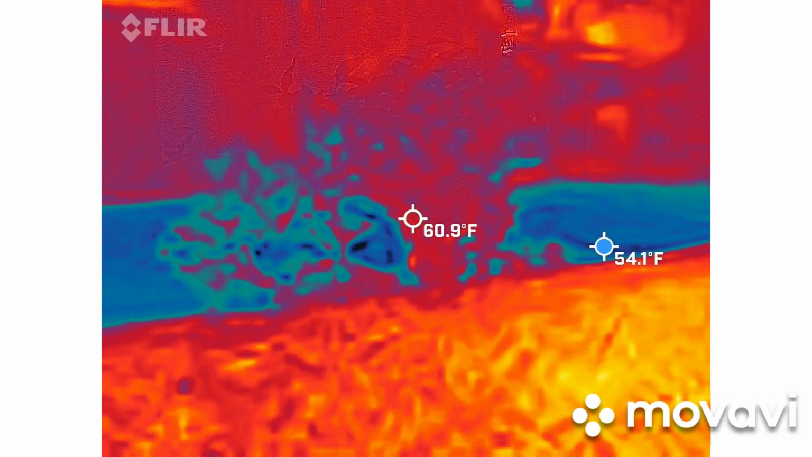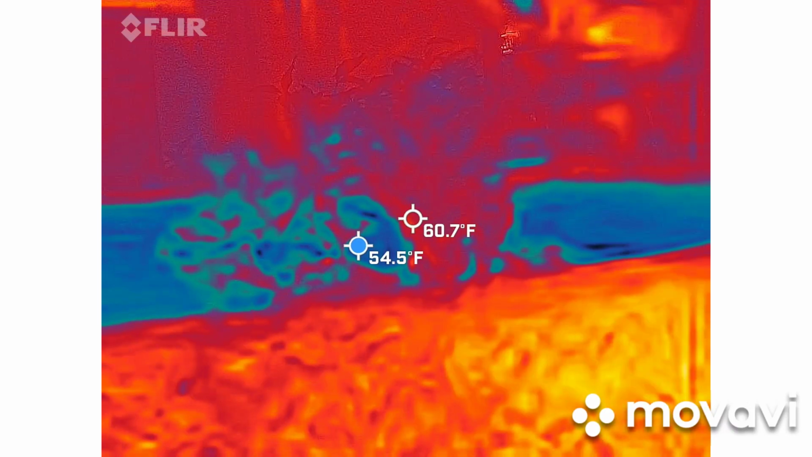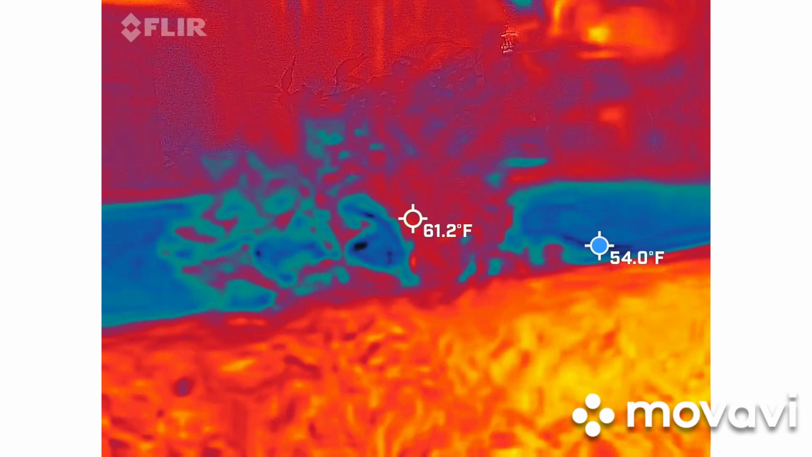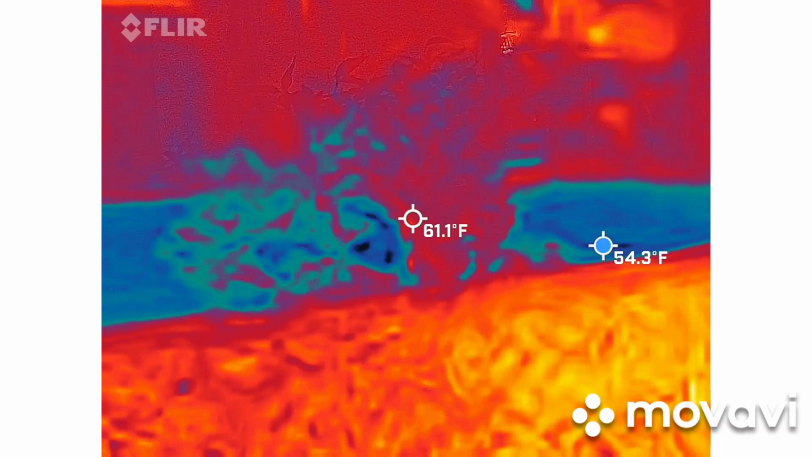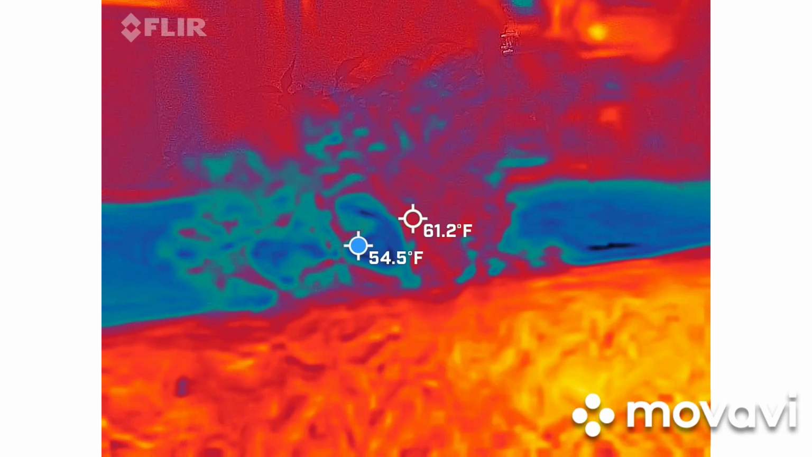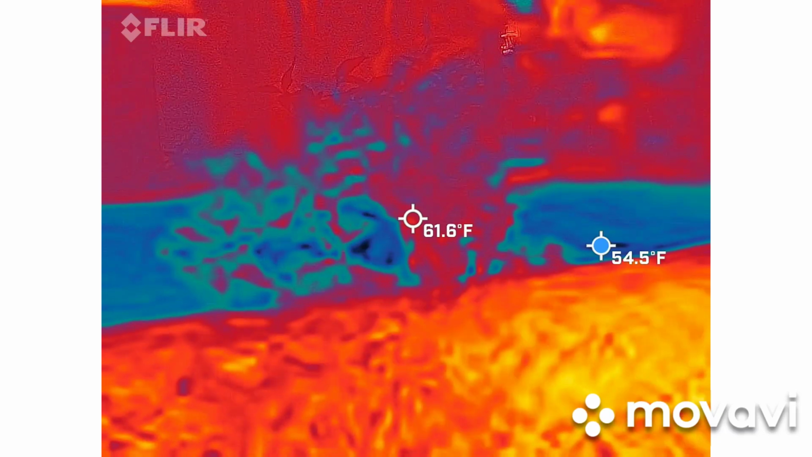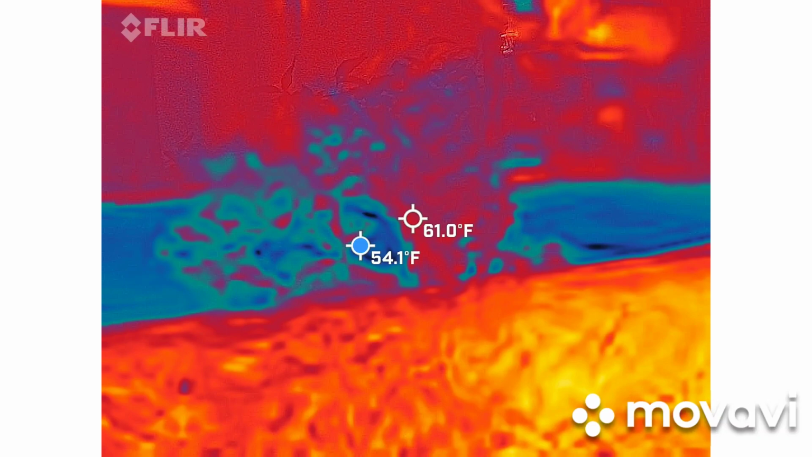Presence. Didn't see that one. Somebody got thrown. A lot of people getting thrown to the ground right now. I didn't even see that one. I saw that too. Wow.